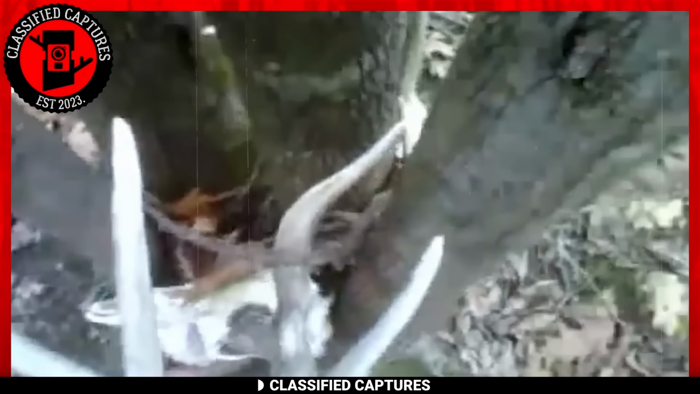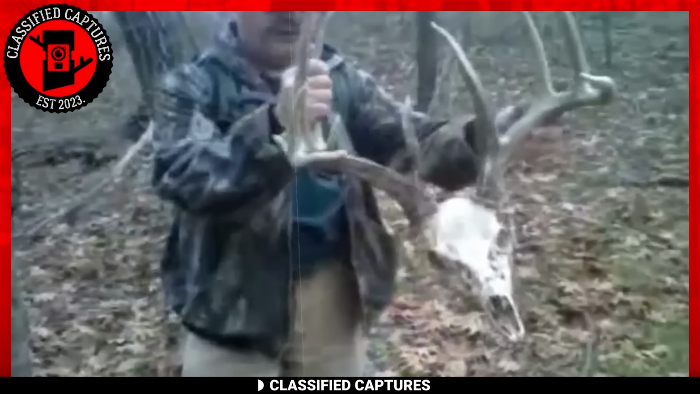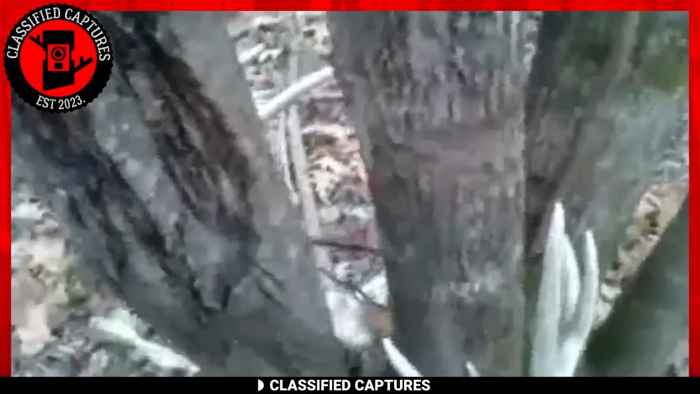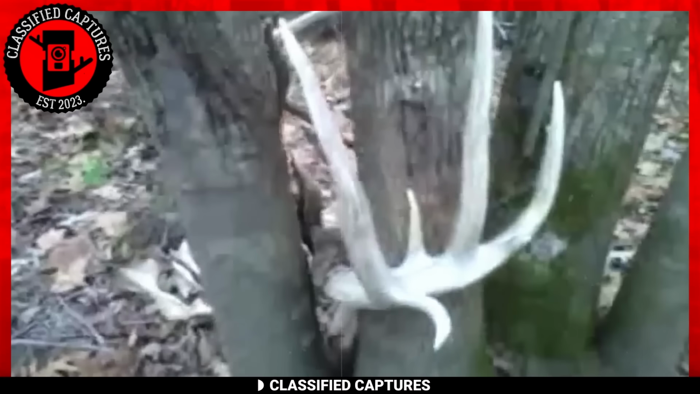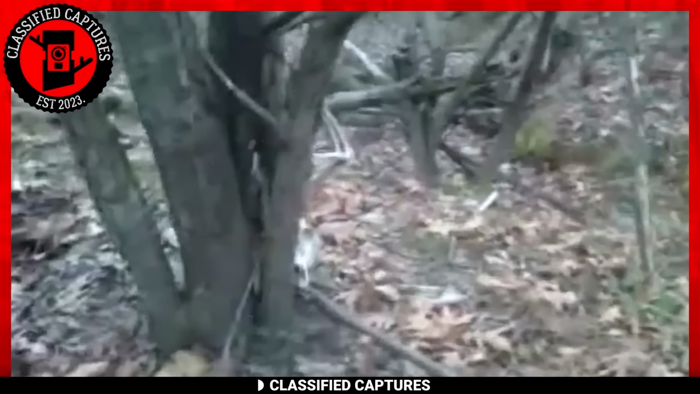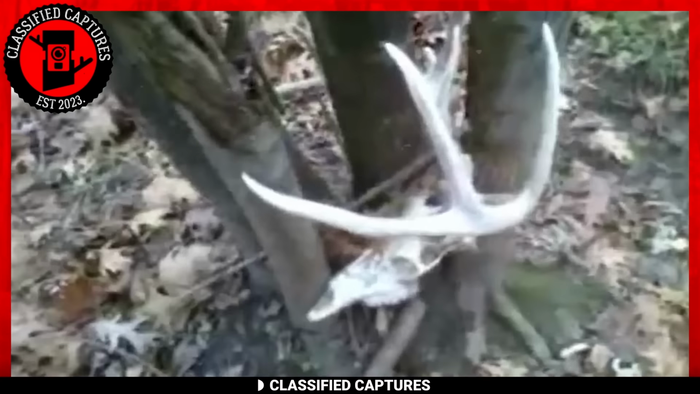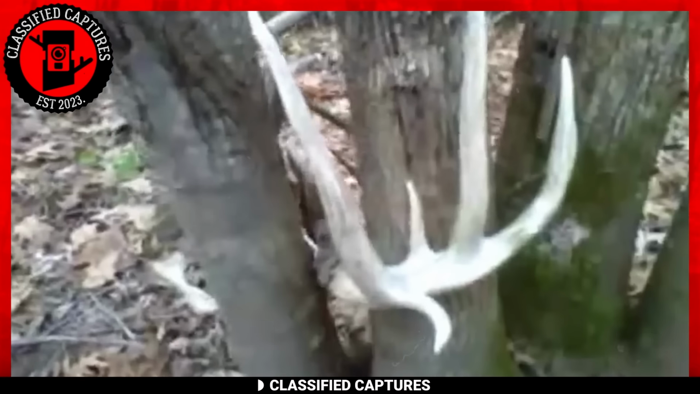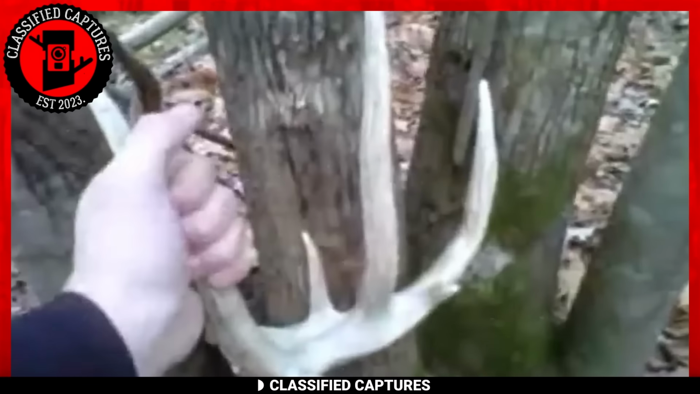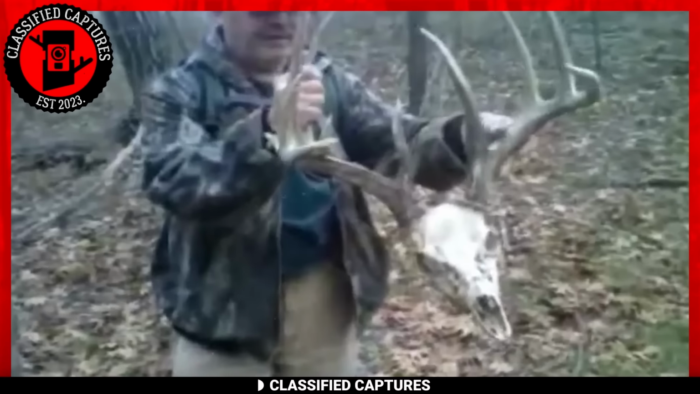Some speculate that the elk may have been caught in a hunter's trap and dragged along until it became lodged in the tree. Others believe it was the work of a pack of wolves who were scavenging for food. But perhaps there's a more mysterious explanation. Could it be the work of some supernatural force, a warning to those who dare to trespass in the forest? Whatever the cause, the elk skull remains in its eerie perch, a reminder of the mysteries that lie deep within the heart of the wild.